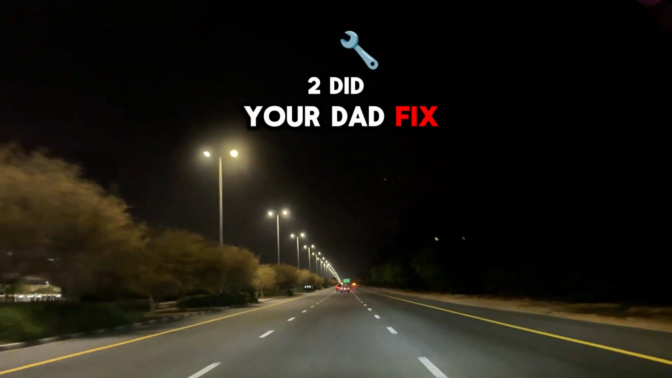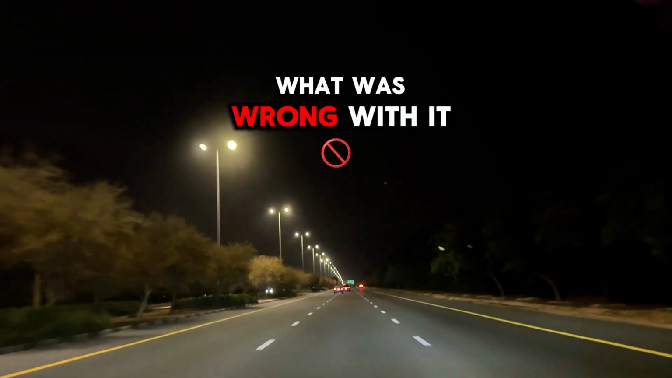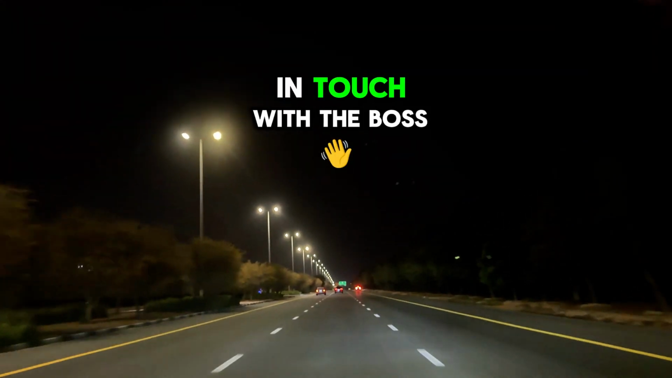2. Did your dad fix the car? What was wrong with it? I'm not a car person, so I don't know what was wrong with it, but yes, my dad was able to fix it.